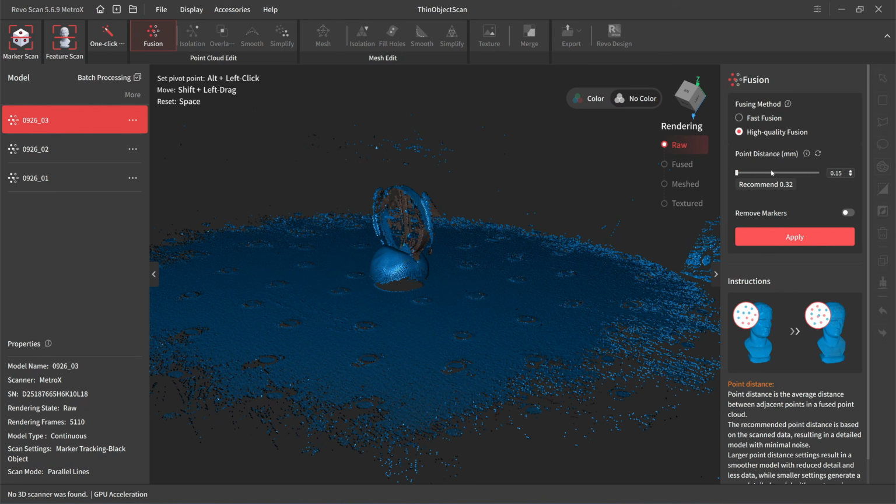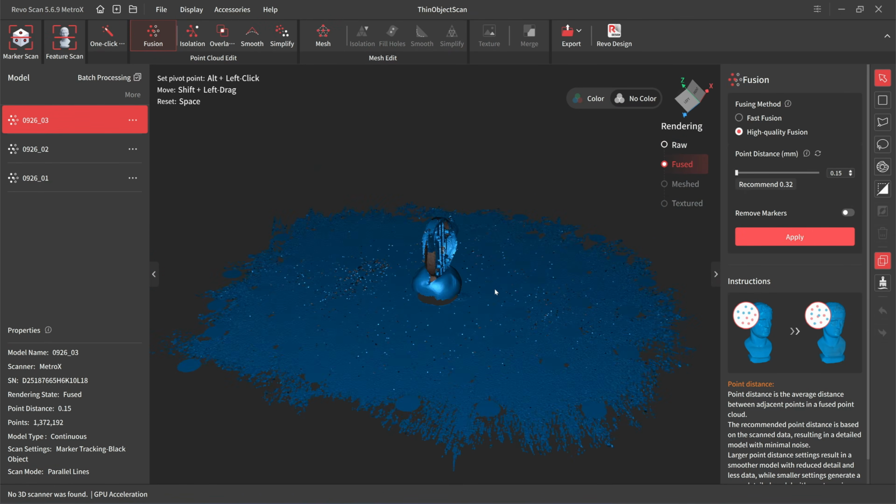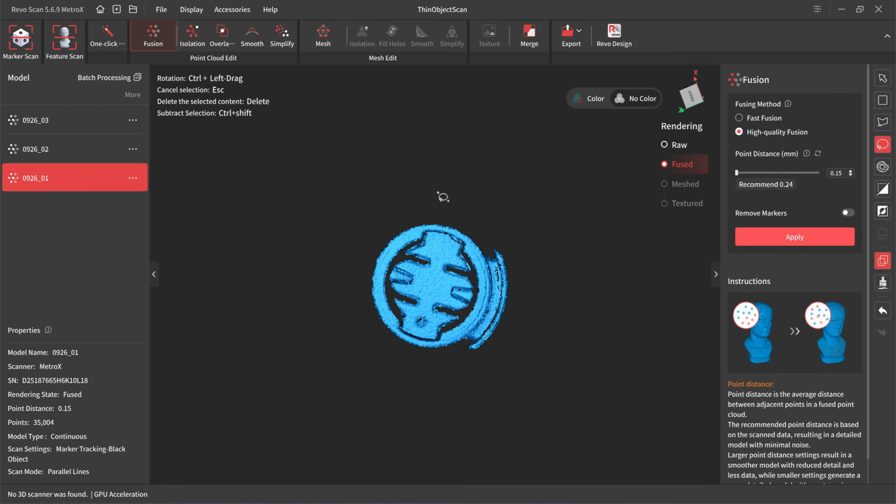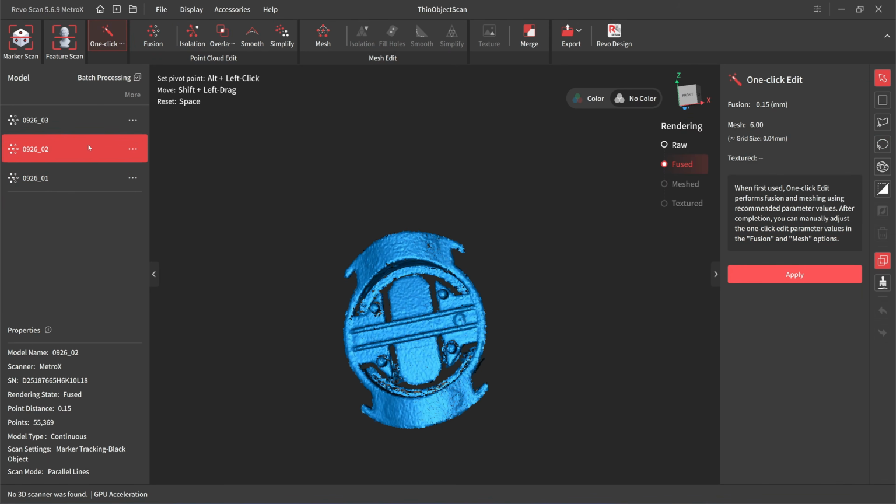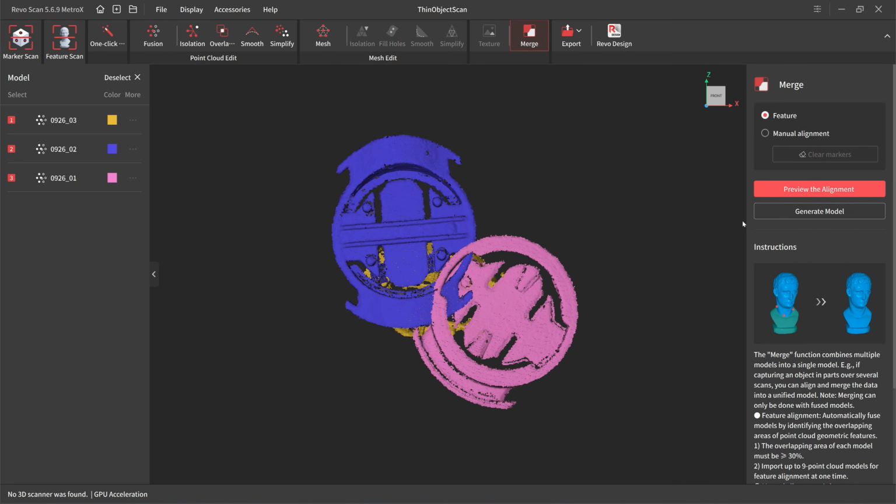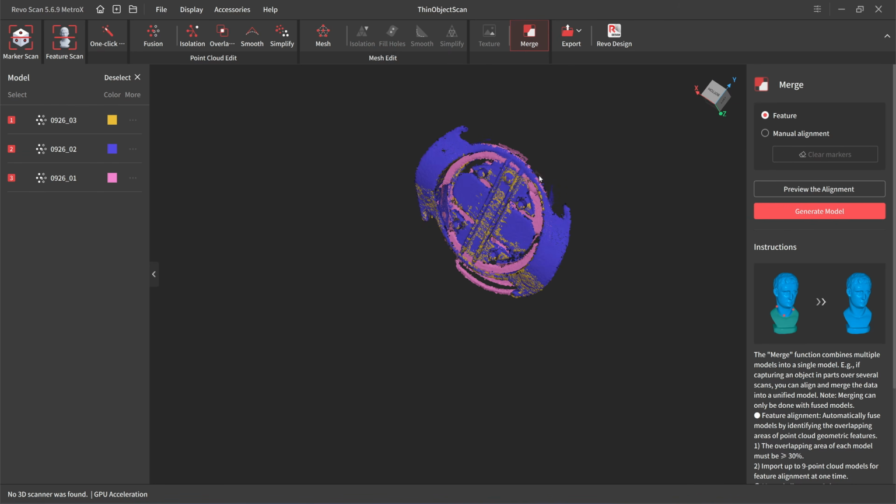High quality fusion, 0.15 for the resolution. This is a bridge scan. I have only 34K points. Apply. So this is all it can capture. Okay, let's merge them together. Let's try automatic merging. It might work. I need to do it manually.